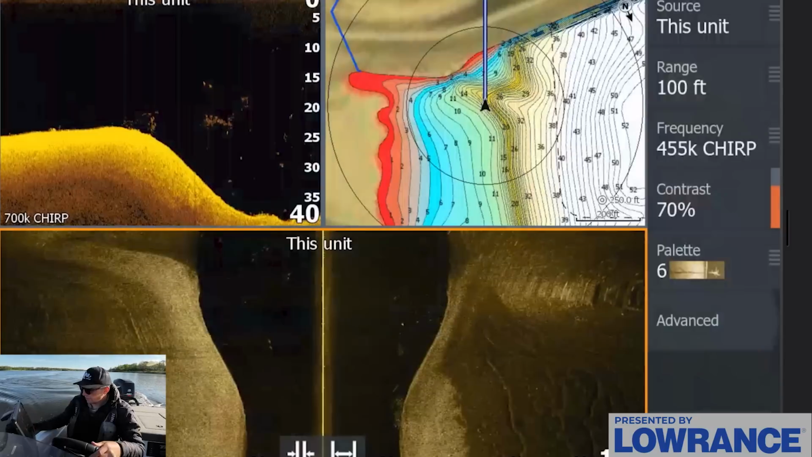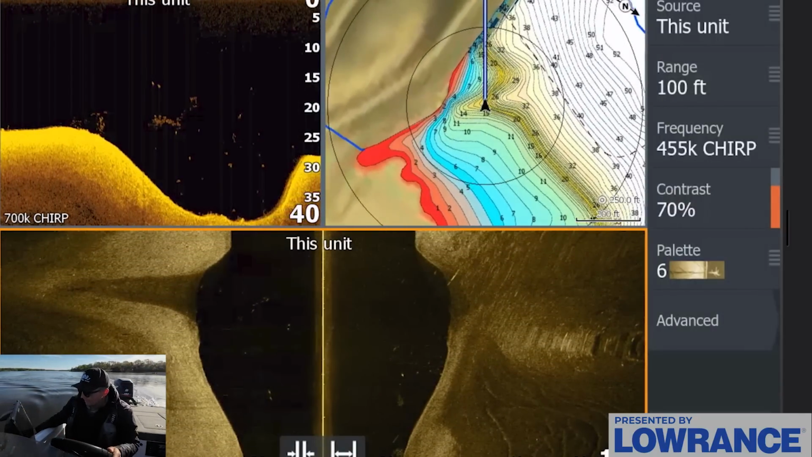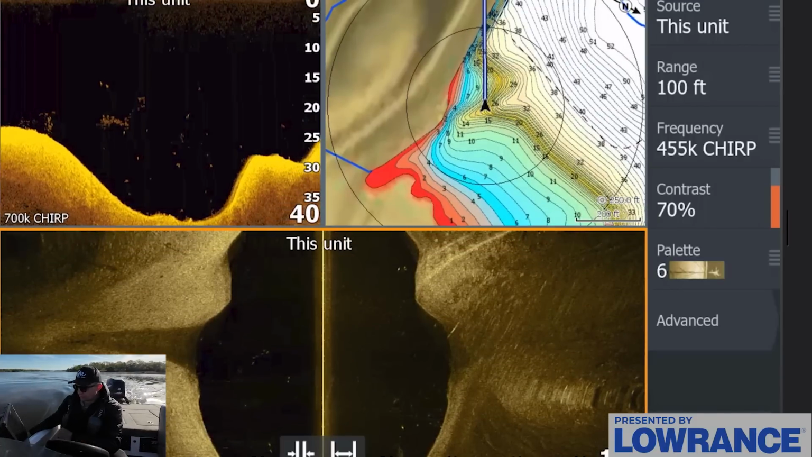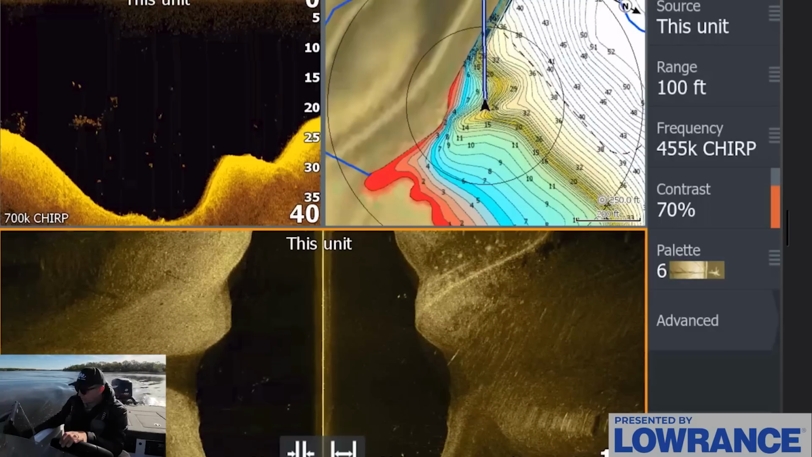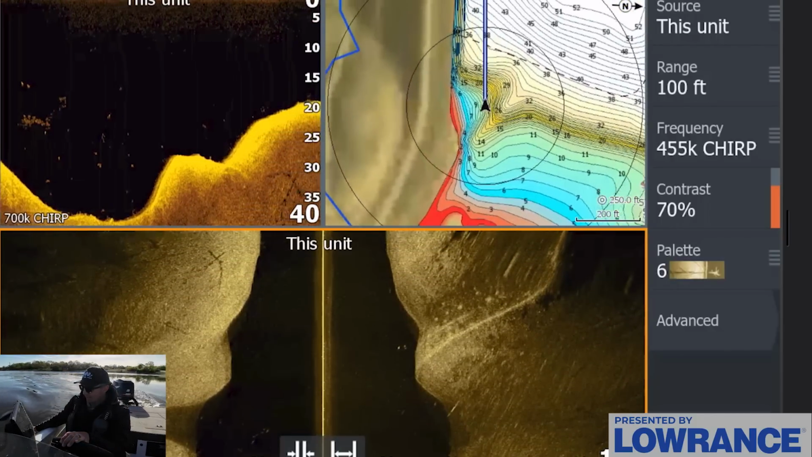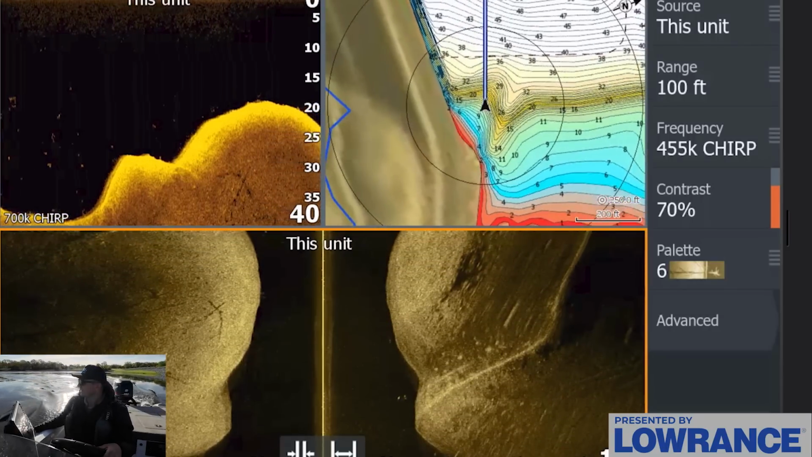Now, if we switch back over here, I am seeing a lot of kind of suspended stuff, just suspended shad and some random fish setting up. We did see a fish around a brush pile earlier too, so that was an interesting thing. Maybe we need to be fishing brush more so than the ledges, but I feel pretty confident we're going to find something today on this deal.